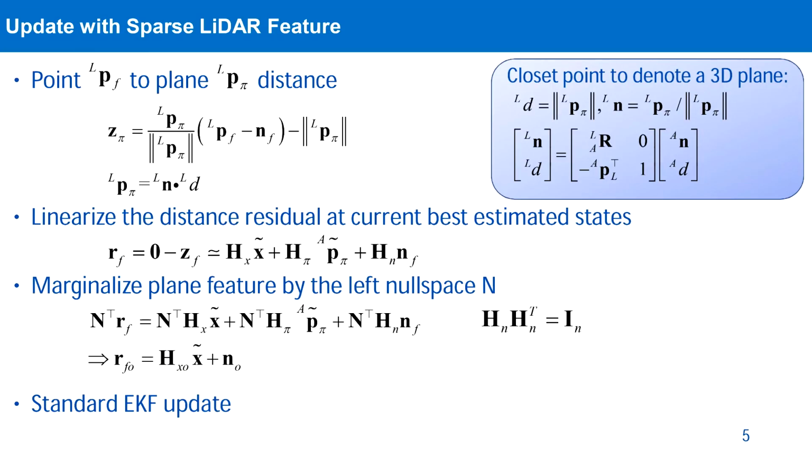Since the propagation and the updates from camera measurements are trivial and kept the same as MSCKF, here we will talk about the update with sparse LiDAR features. With the closest point representation of a 3D plane feature, we denote the normal vector of this plane by n and the distance from the origin to the plane by d. We can compute the distance between a point and a plane by this equation z.